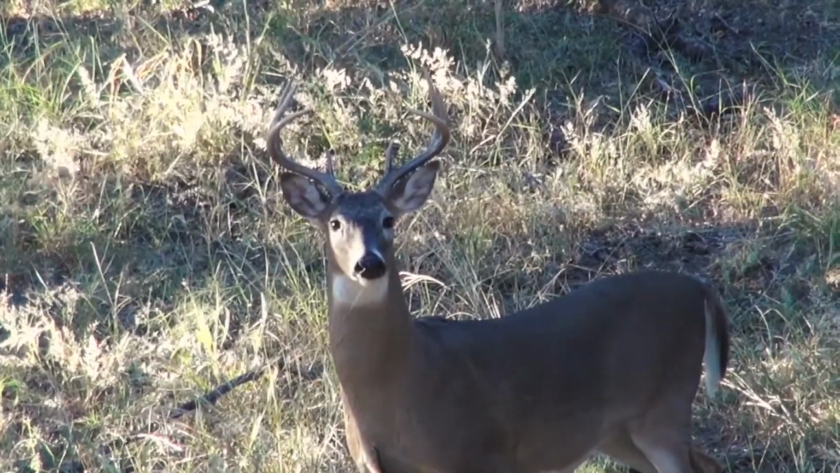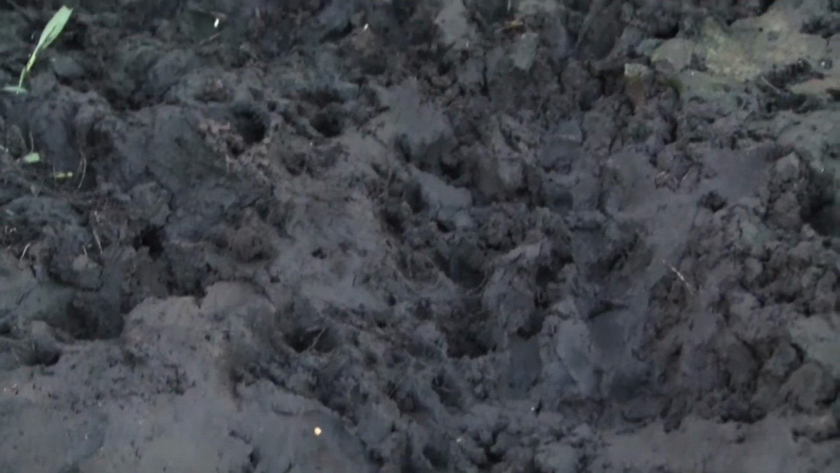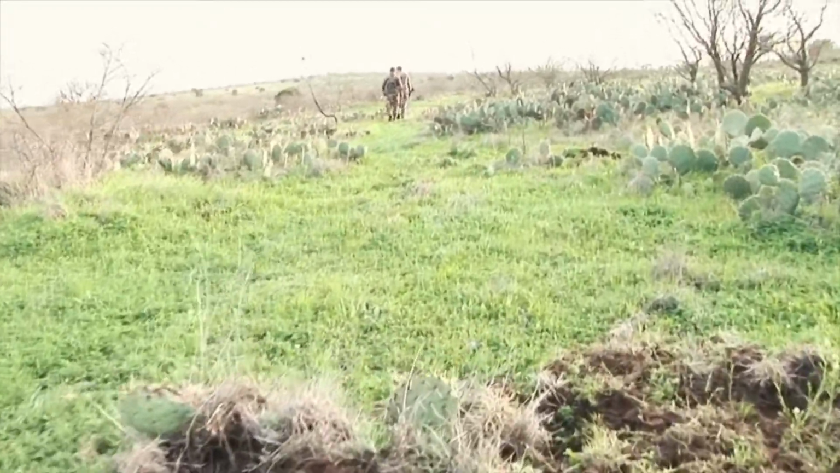People don't realize these feral hog populations move in and they outcompete native species for space, cover, food sources such as acorns. Hogs are what we call omnivorous feeders. Basically, they're opportunistic. That means they'll eat just about anything.